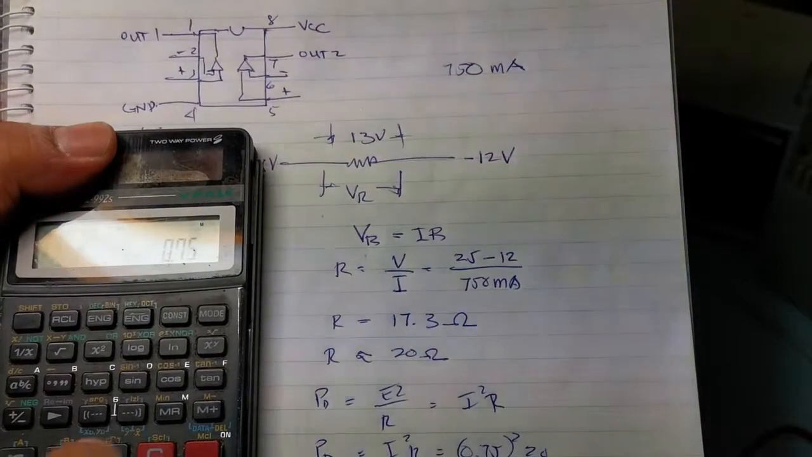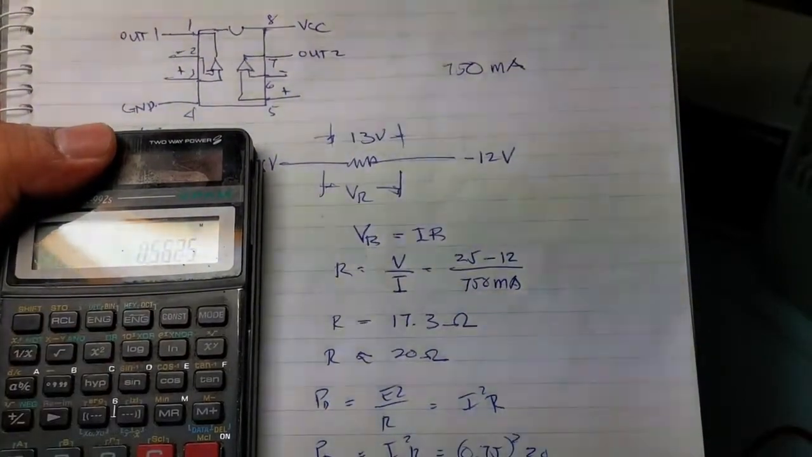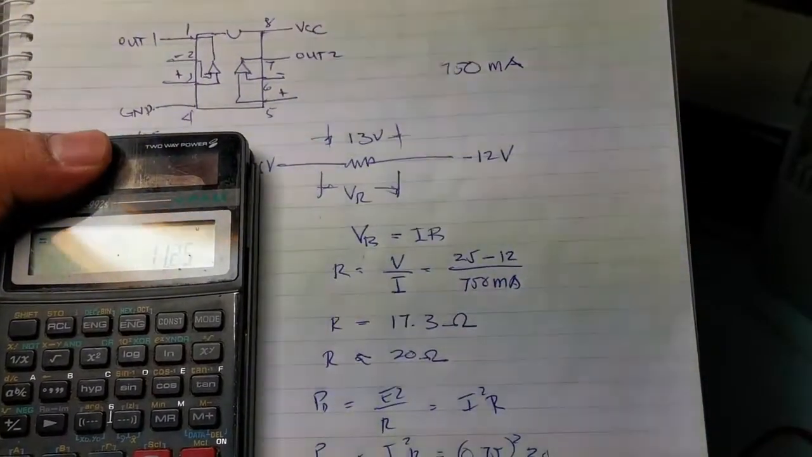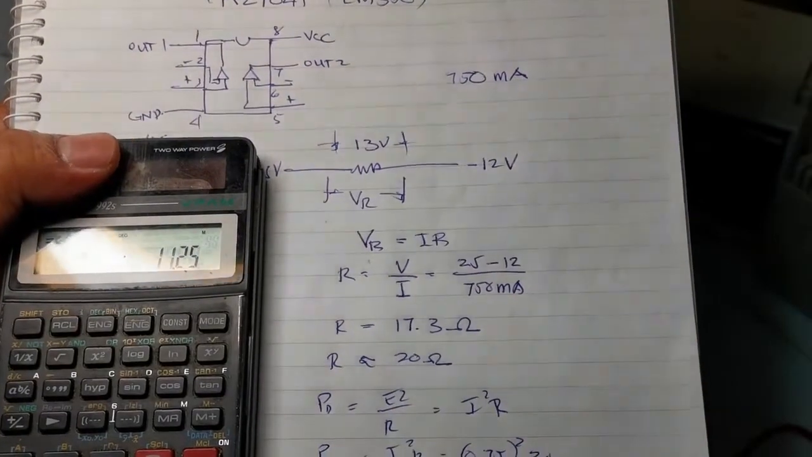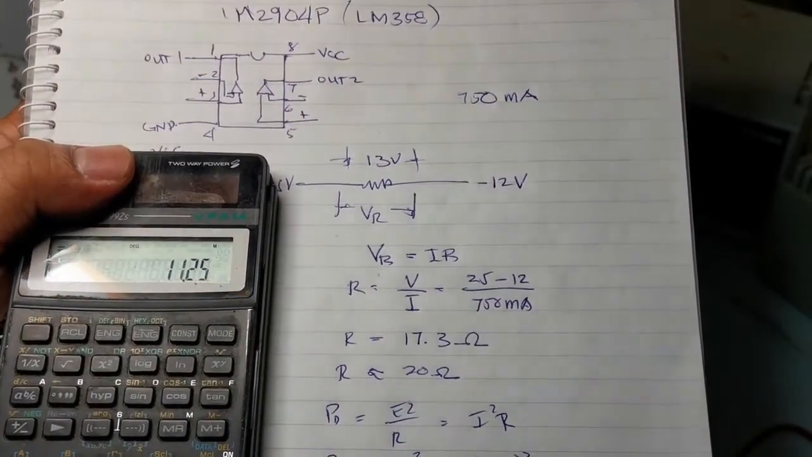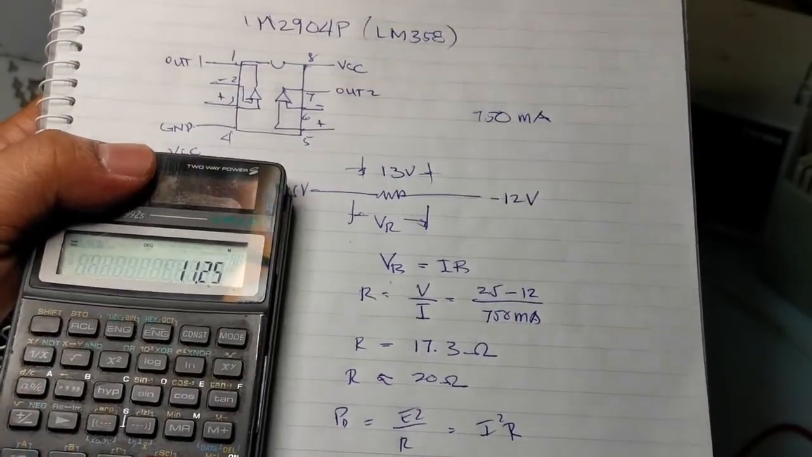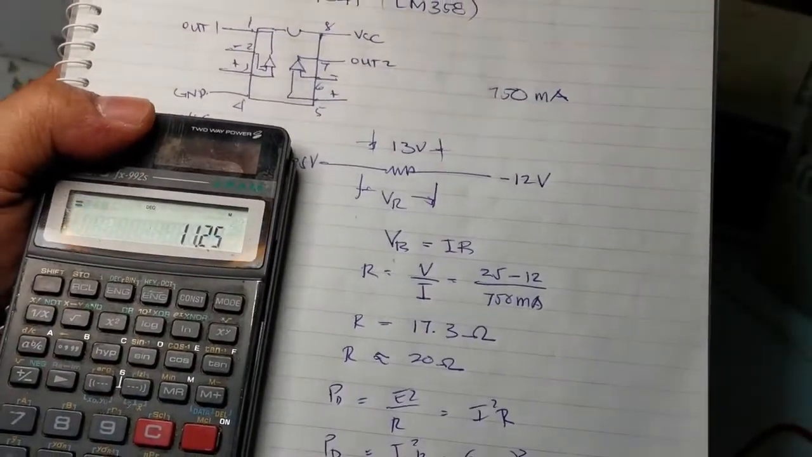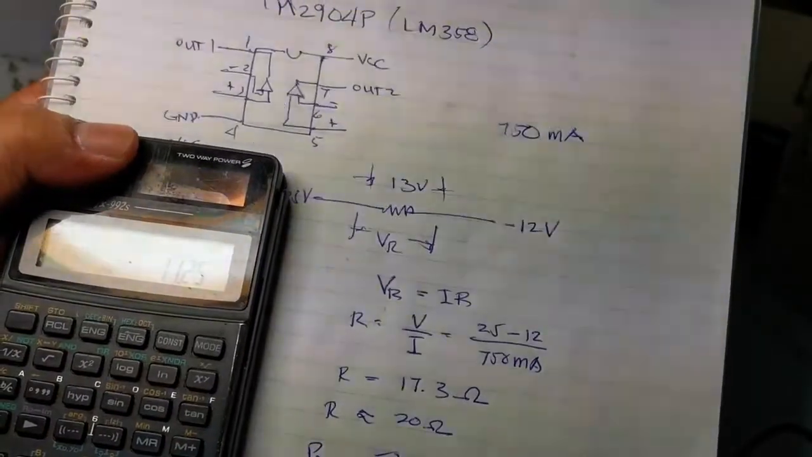We get 11.225 watts. So that's definitely wrong.